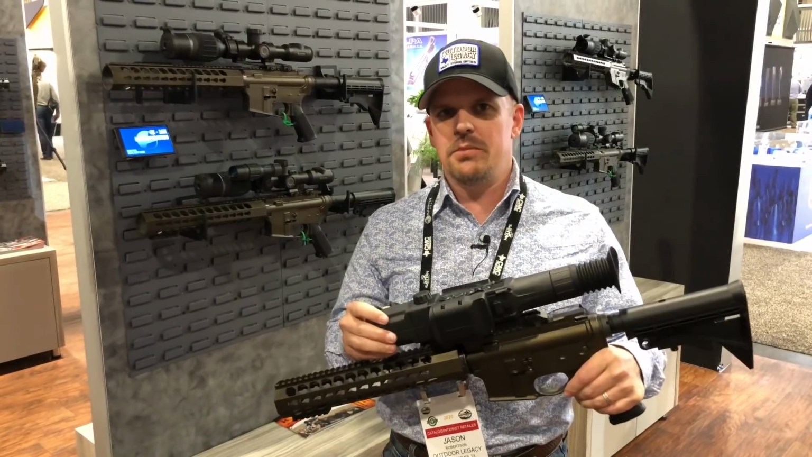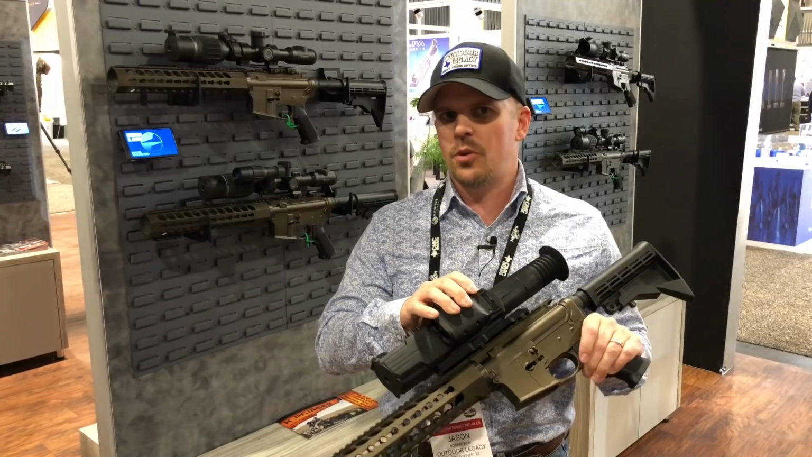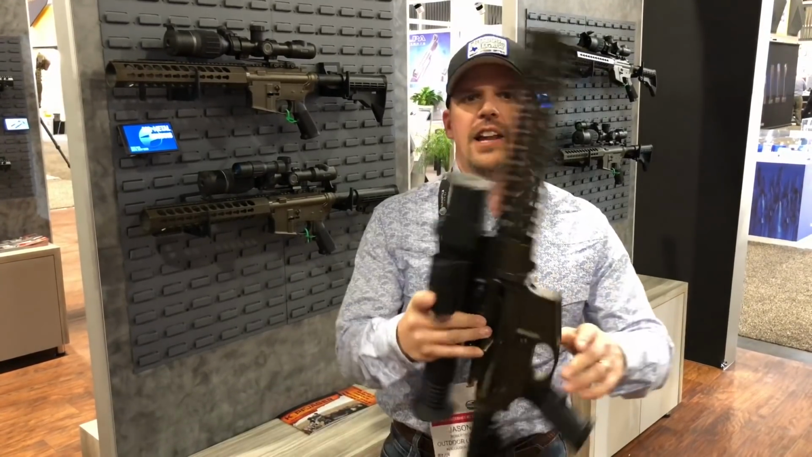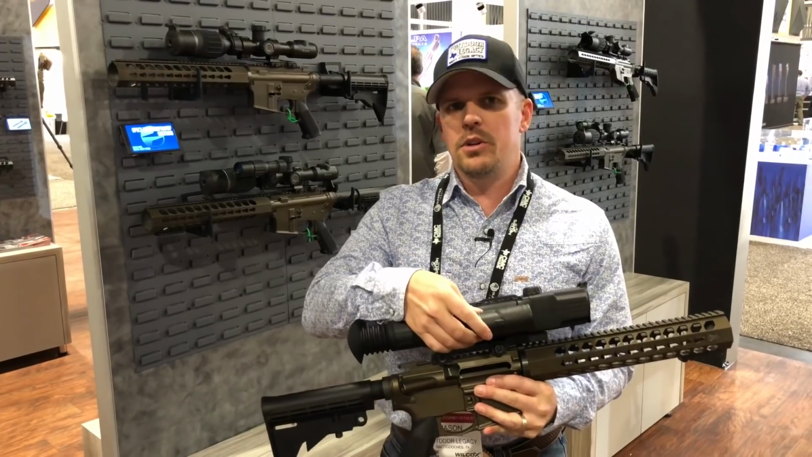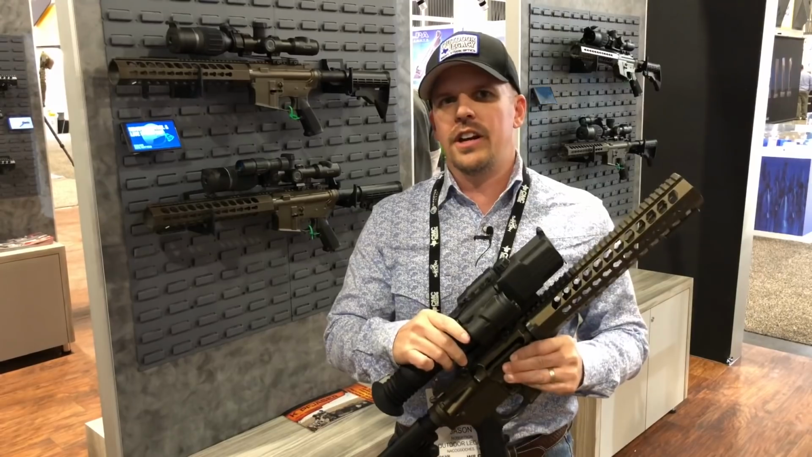So it's the exact same scope, with the permanently attached LRF that Pulsar is famous for. This unit's going to be about $1,500, and it does, just like the other unit, have the removable infrared illuminator there on the side. We will be seeing these later on in the coming summer.